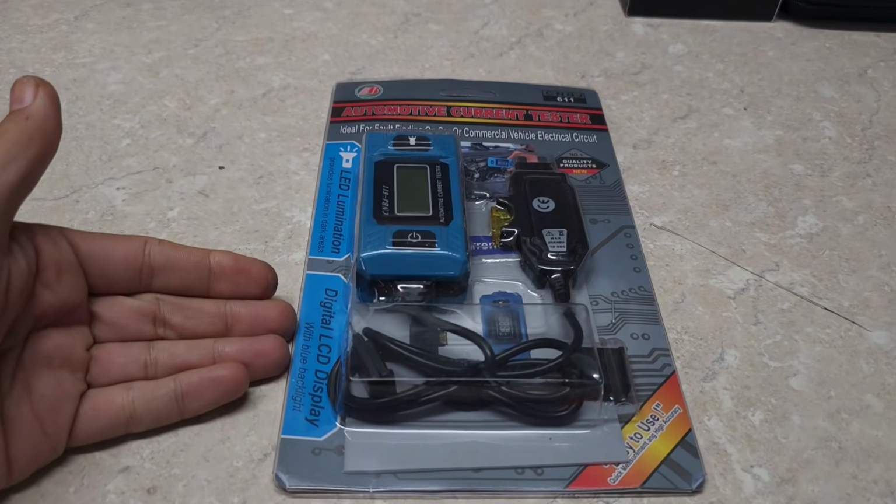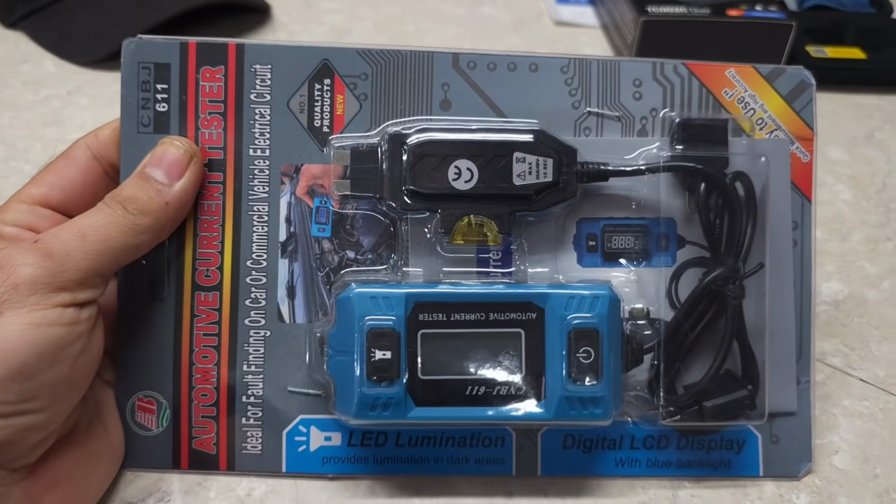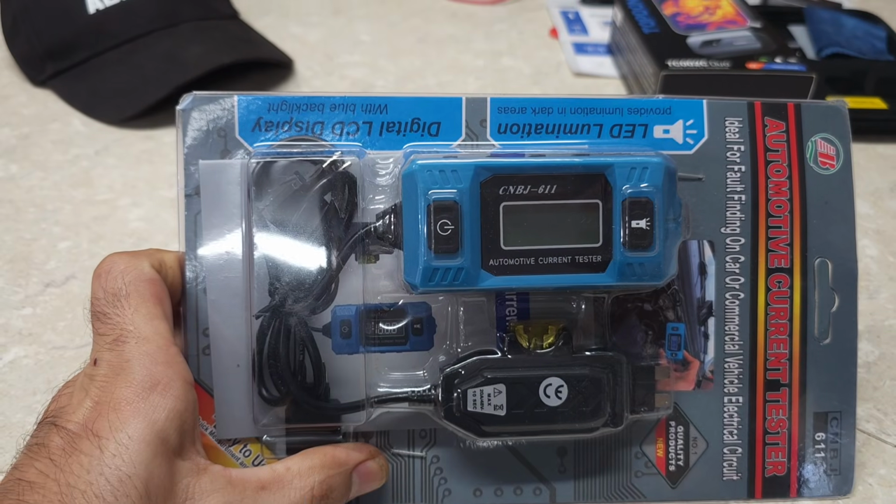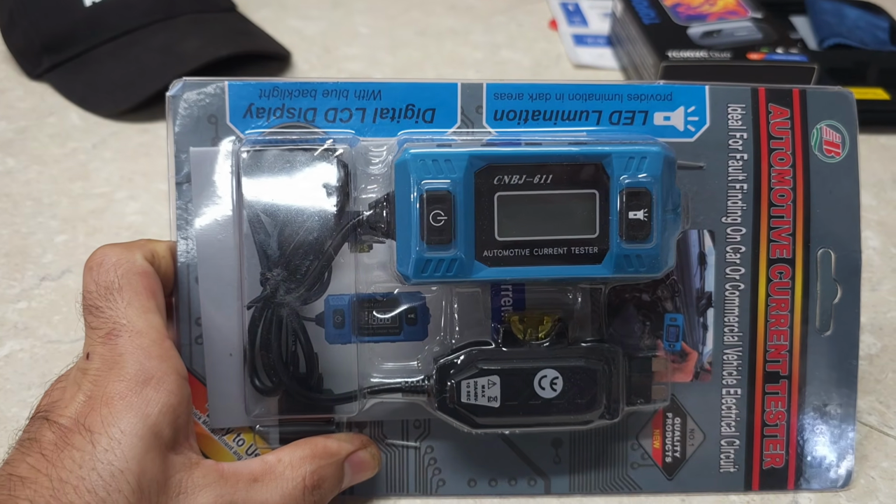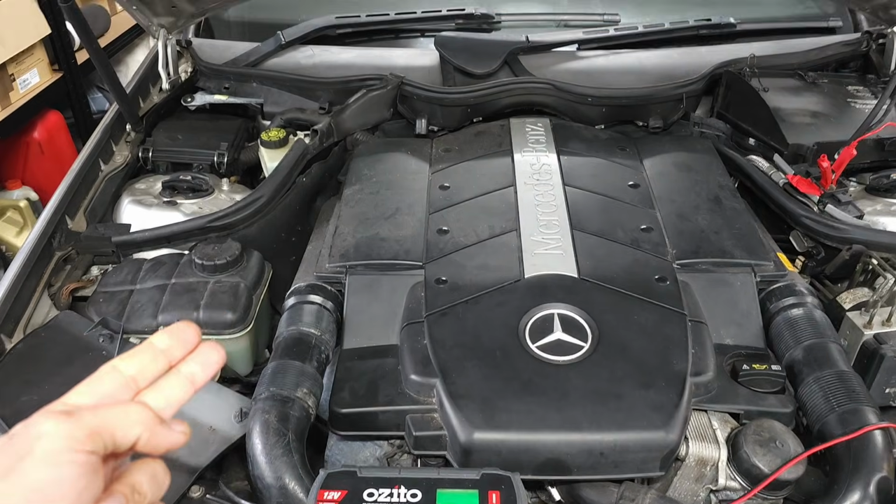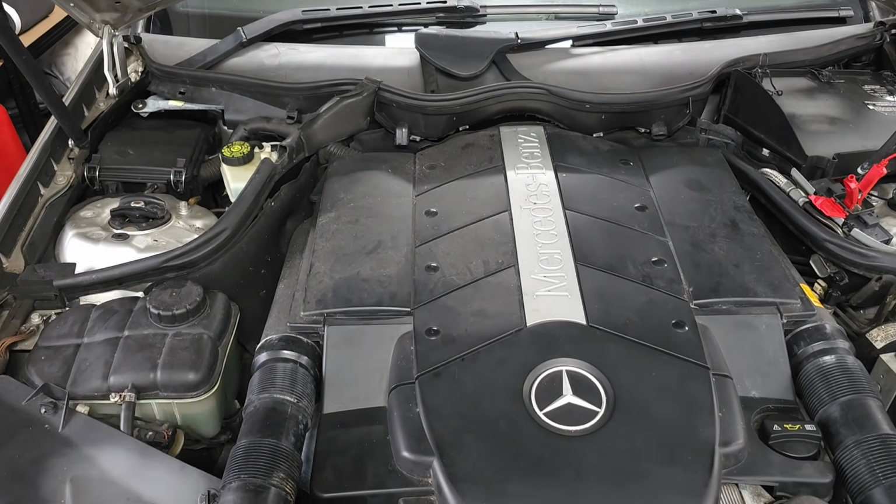Now let's say we don't have access to a thermal imager. There are tools like this on AliExpress and eBay that you can use to detect what component is drawing an abnormal type of current. Let's go ahead and see, if we do not have access to a thermal imager, can we find out what component is actually drawing all that current.